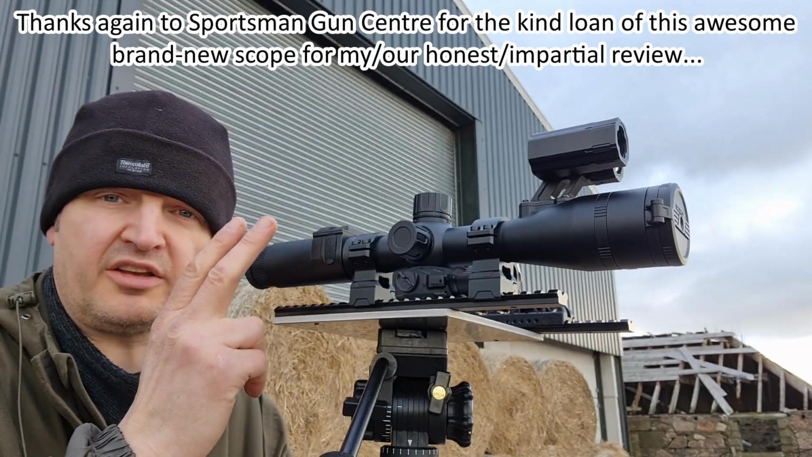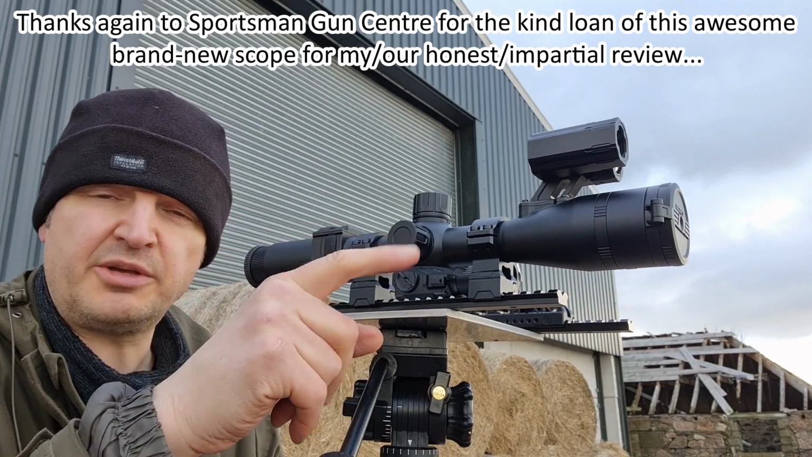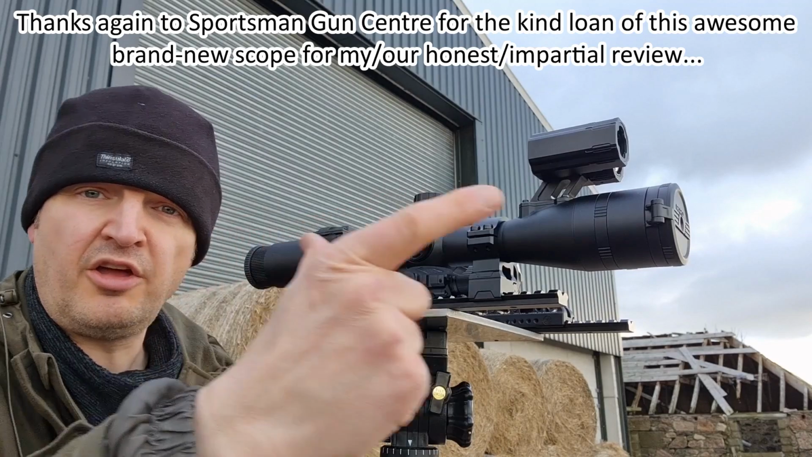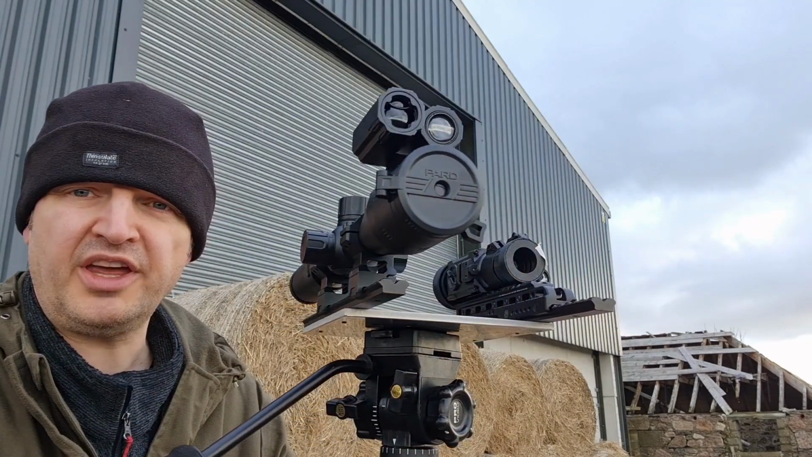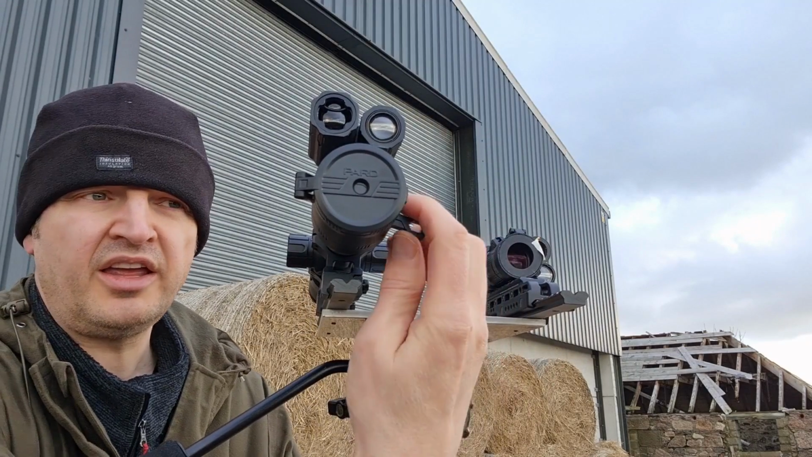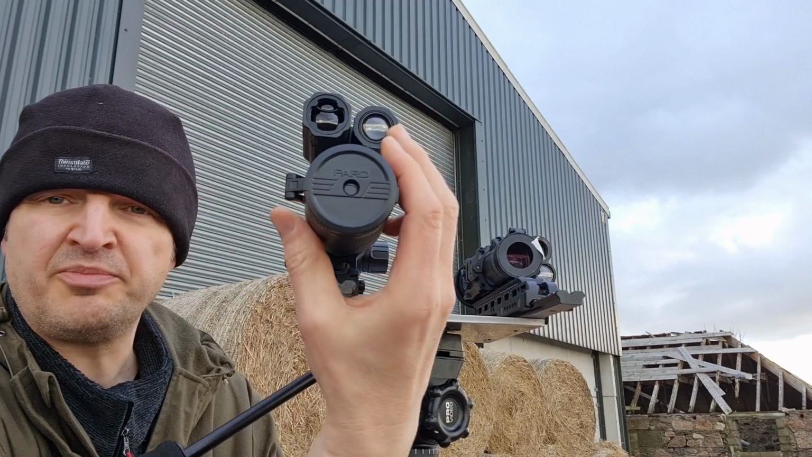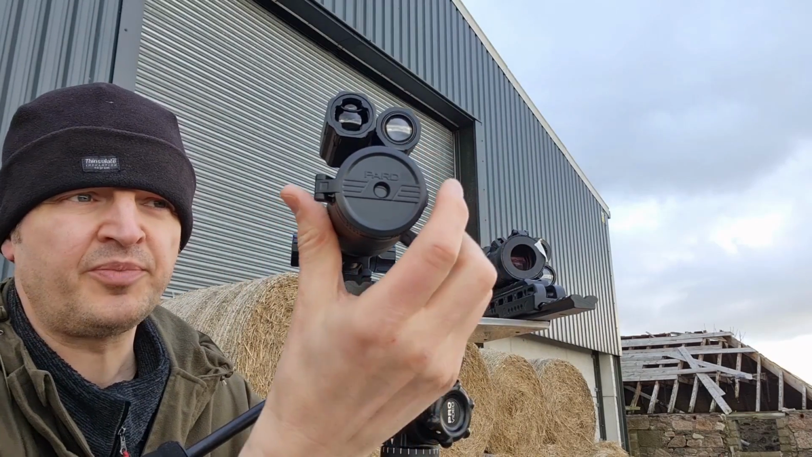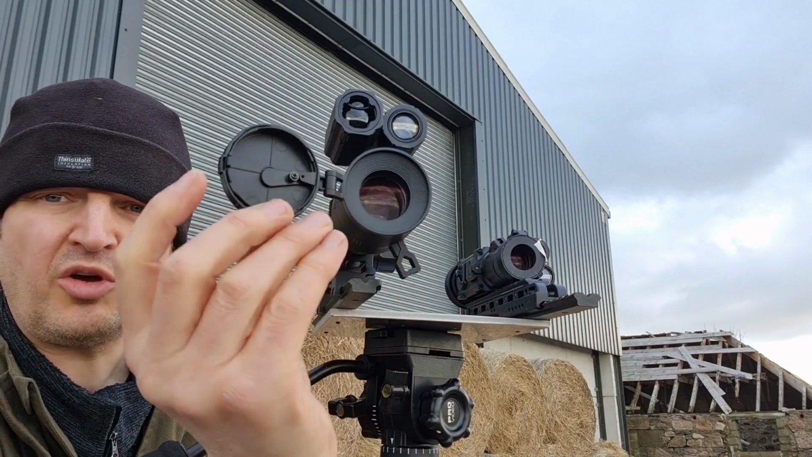This is the brand new Pard DS35. It's available in two models, 50mm or 70mm. This is the 70mm. That's not a 70mm objective lens, that's 70mm focal length of the objective lens. Just to confirm a few things, we have this fella sticking out here, the focus throw lever, and it only moves to about barely 90 degrees.